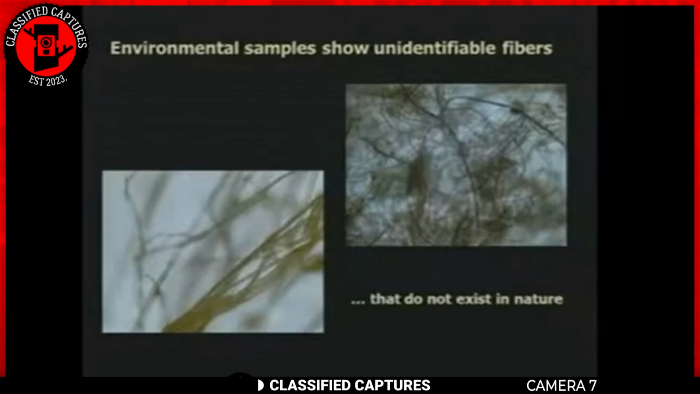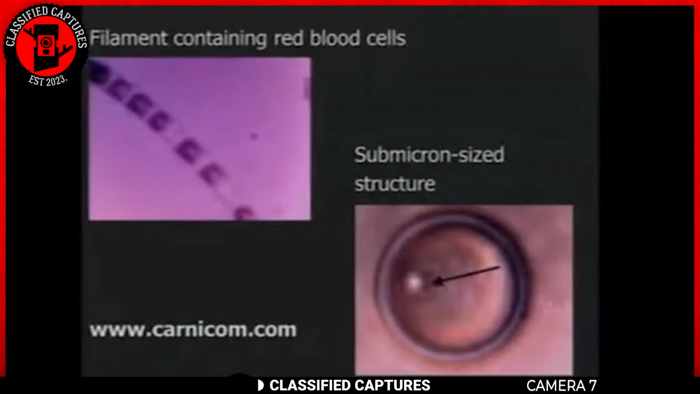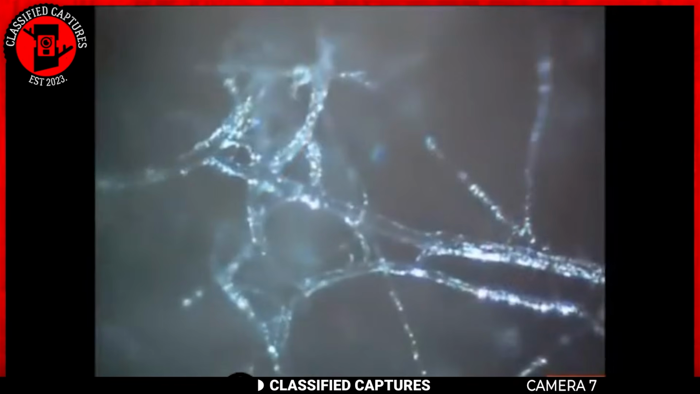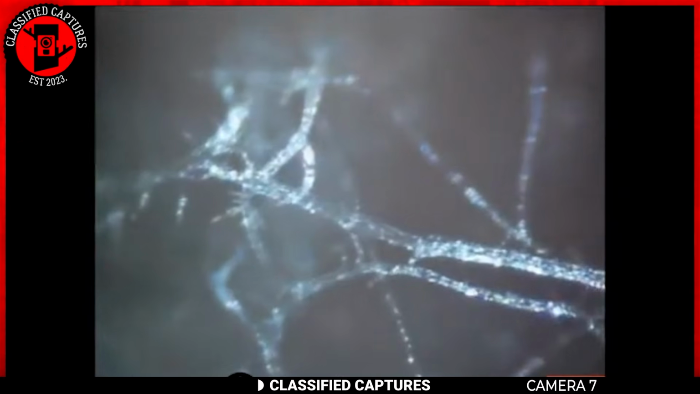In 2000, scientist Clifford Carnicom embarked on an investigation collecting environmental samples from a mountain in New Mexico. What he discovered was both perplexing and unsettling. Unidentifiable fibers that do not exist in nature. Under the microscope, these fibers resembled tubular formations found in human blood, tissues, and skin. Upon further testing, these fibers were identified as dried red blood cells.